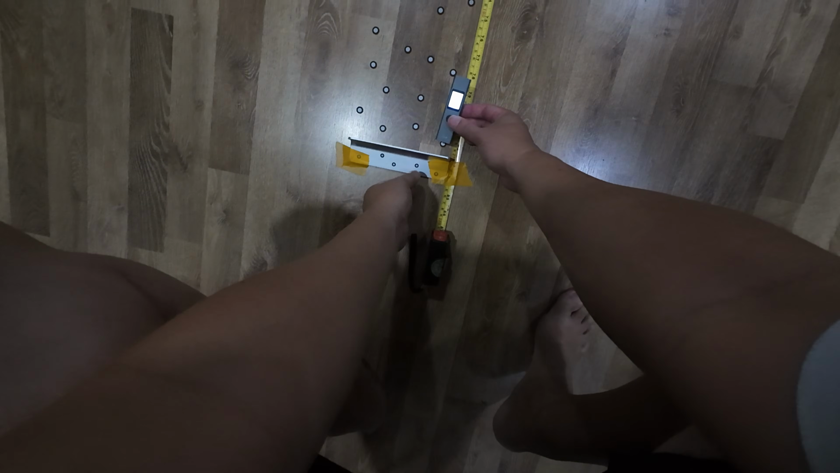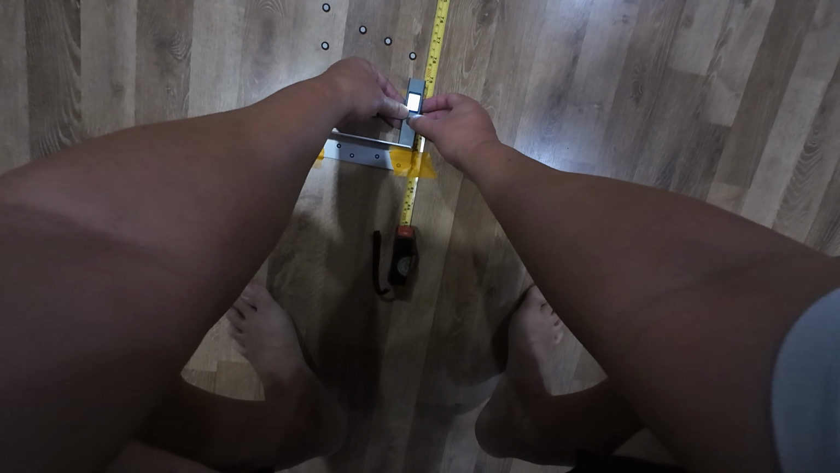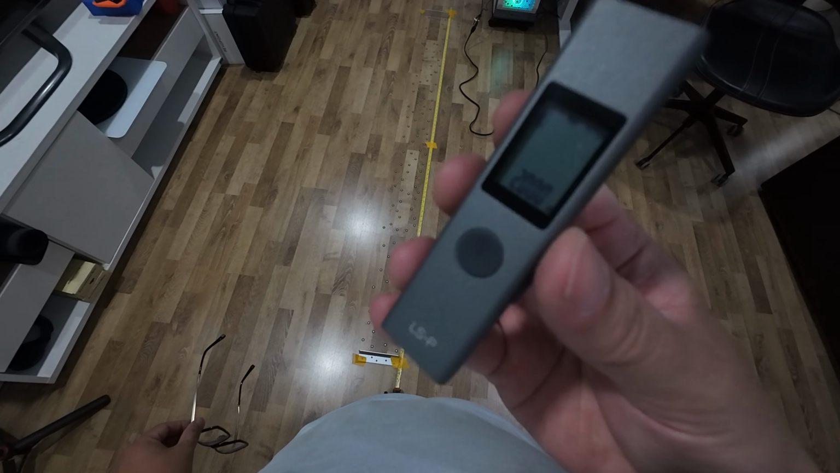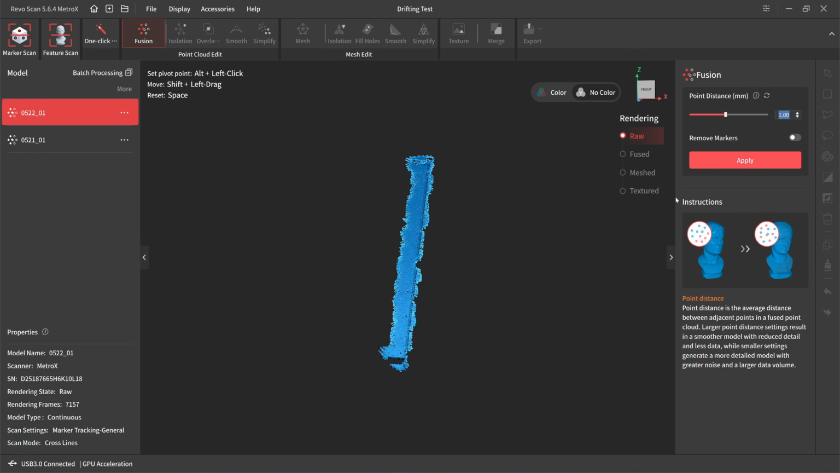Okay, let's check with the LiDAR. Okay, it reads 2.000. Okay, next I'm going to fuse it at 1 millimeter.